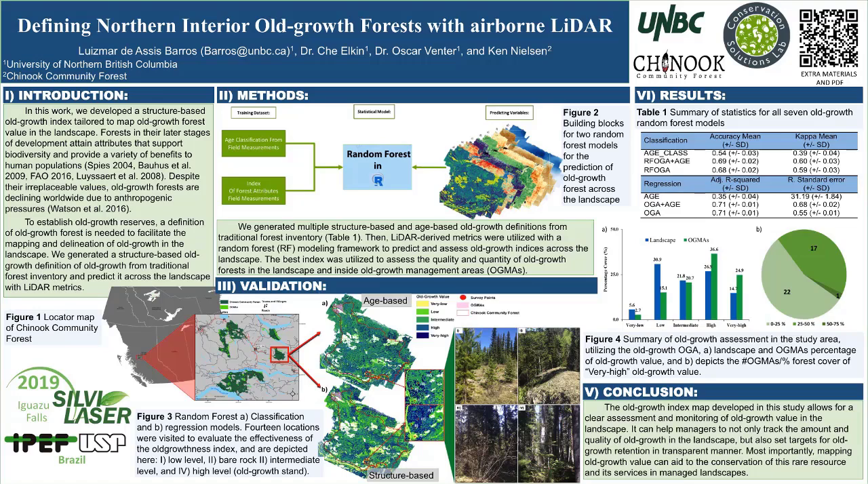In this work, we developed a range of old growth indexes that capture multiple forest attributes associated with old growth forests. We then developed a LiDAR-derived metric that we utilized in a random forest (RF) modeling framework to model old growth forest attributes across the landscape. We designed 3 RF models in classification mode using field estimate classes as response variables.